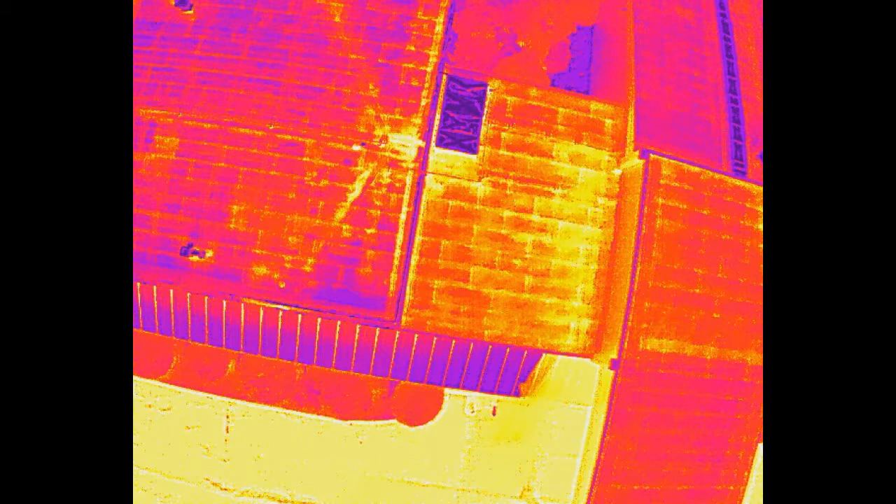So they could replace this section now, do a little patching here, and they're probably good for another 3 or 4 years. And then they can start. They can stage their repairs to the building instead of having to do it all at once. And they can have peace of mind on the left-hand side of this for even a longer period.